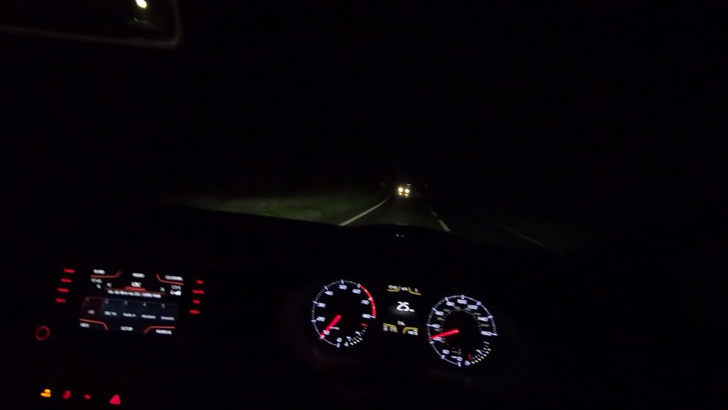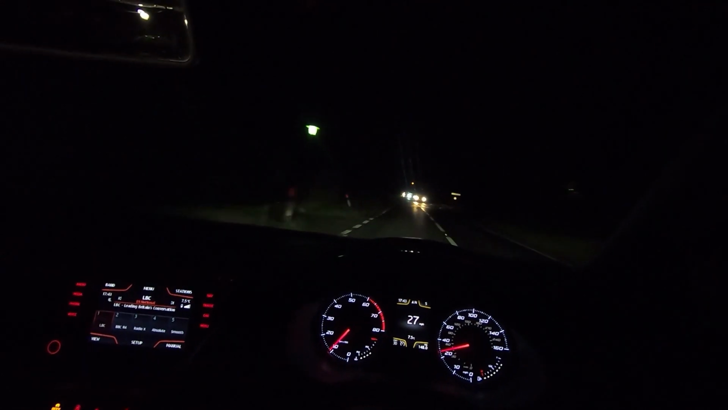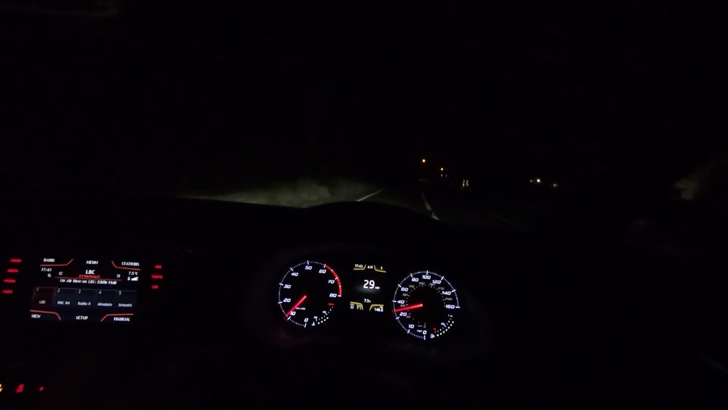So just because they're at the side of the road, don't assume they're going to stay at the side of the road. If I see an animal in the road, I will slow down and be prepared to stop. Don't cause an accident to avoid an animal, but also be cautious and be aware of them.